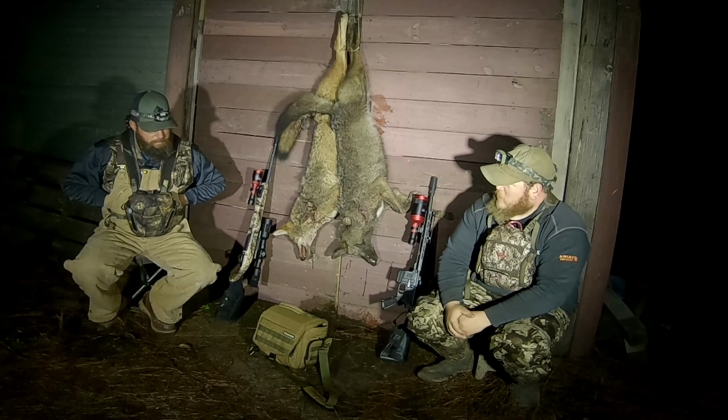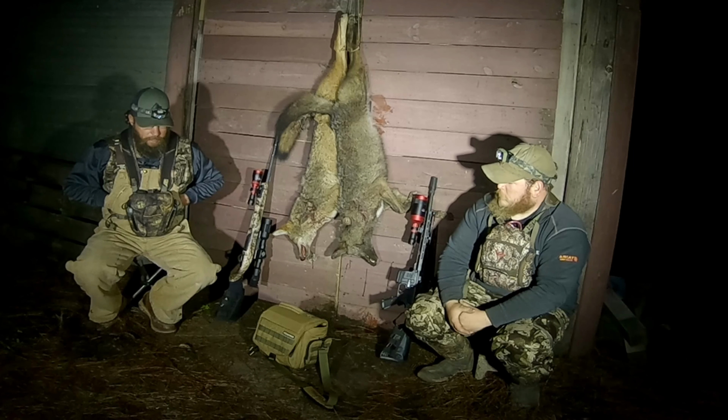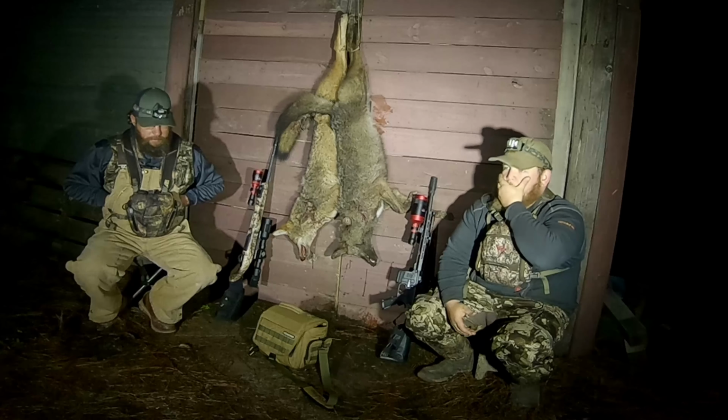While I was looking at that one, Justin saw 2 more come out on the side of us that I never saw because I was focused on her. And I shot her, and we called for a little bit more. I told him to swap to the pup distress, and this one came out. It came out on my side.